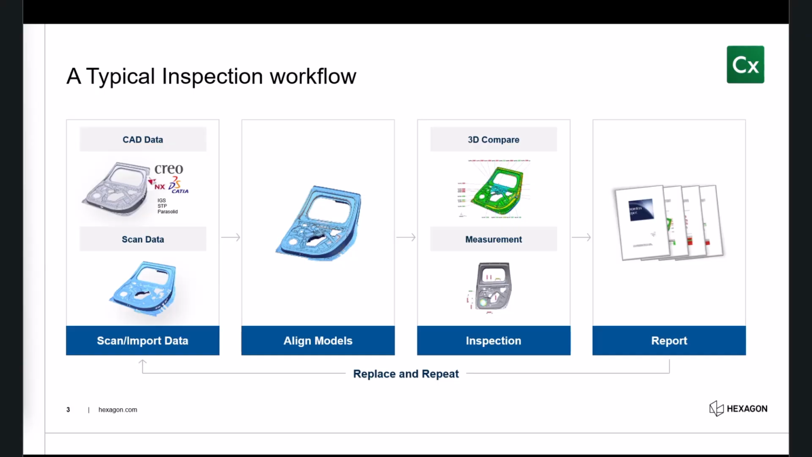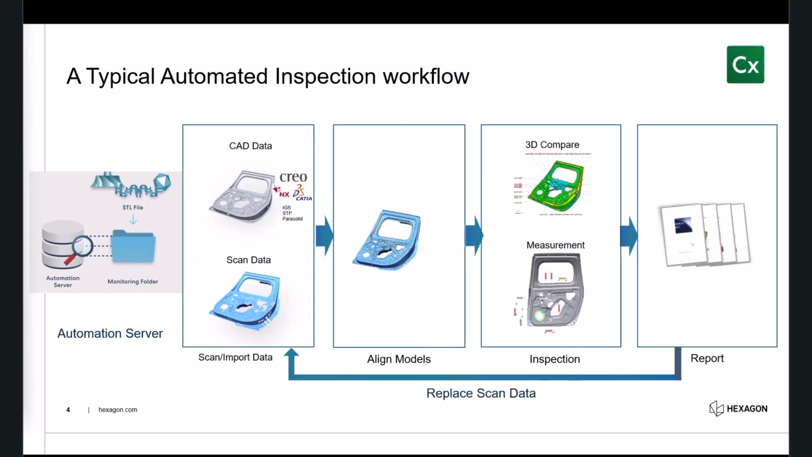Once it's aligned, we will do our inspection from the first dimension to getting everything ready for the report. If we had multiple crankshafts that we needed to inspect, we'd then do something like an automated inspection workflow where we've already created this inspection routine. We just then replace the scan data and refresh the dimensions and then get another report.